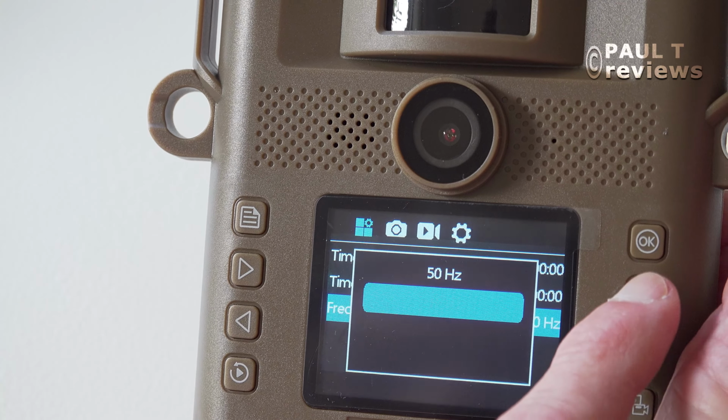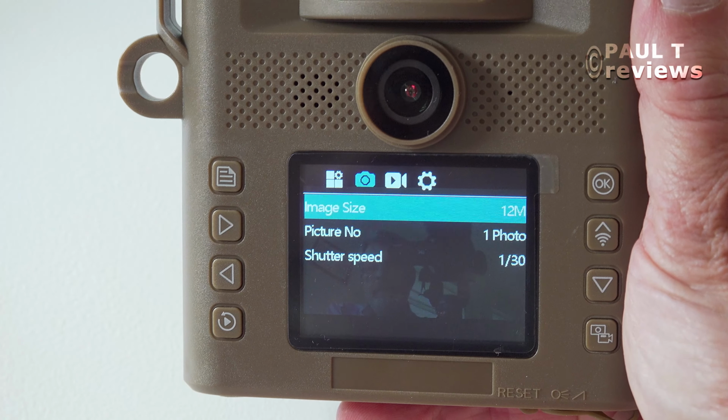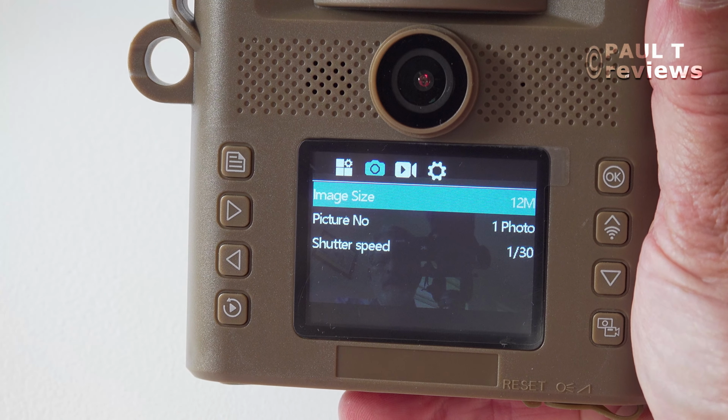Down to 2 megapixels. Now 40 megapixels almost certainly is interpolated. So I am going to shoot these stills at 12 megapixels. It's probably a 12 megapixel sensor. So I'll test different sizes and see which is best.